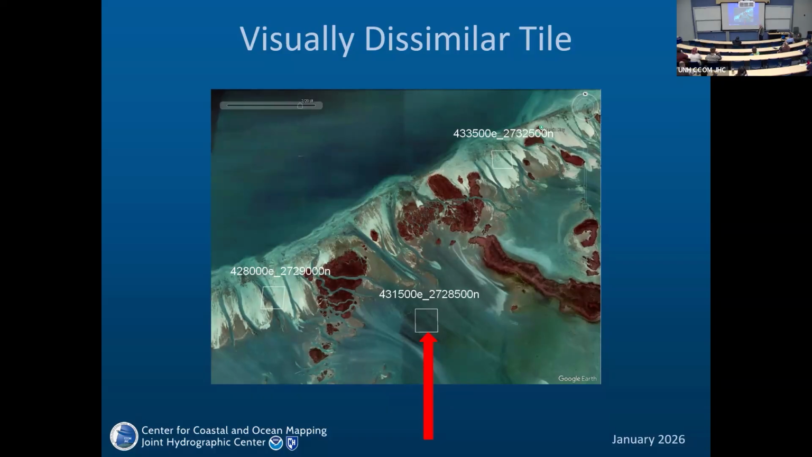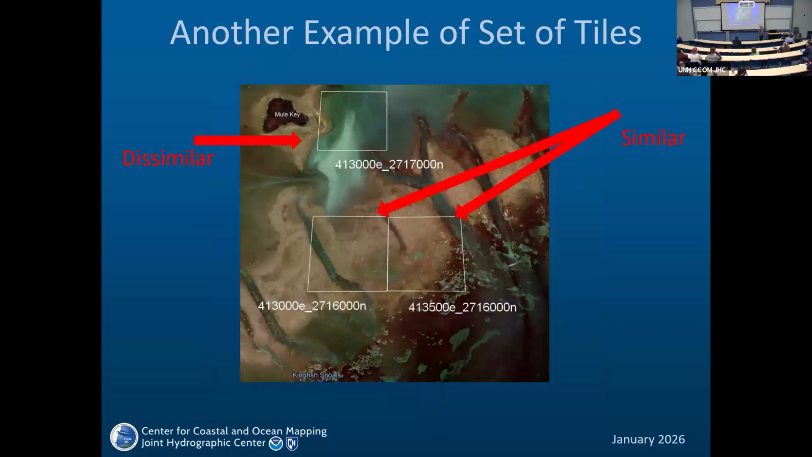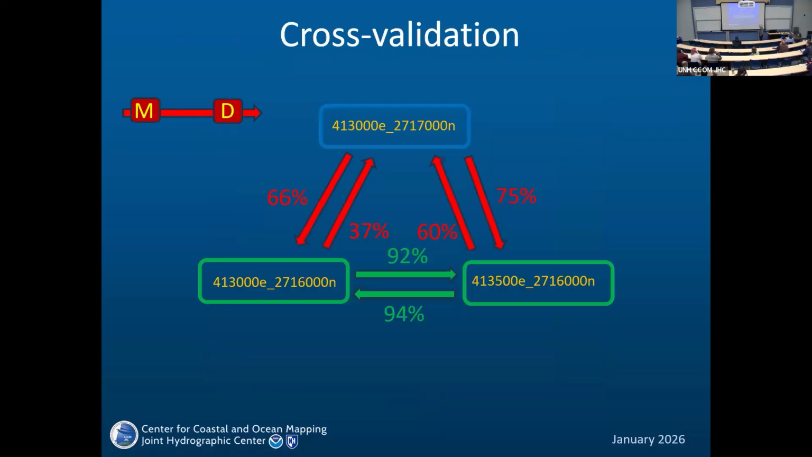But before talking about the results for these tiles, I'll talk about other tiles. So these, again, the same. These are similar tiles. This is a dissimilar tile. And so we tried cross-validation between them, and the results were that. So the arrow here means we take this model and apply it to this data set. So this arrow means we take this model and apply it to that data set.